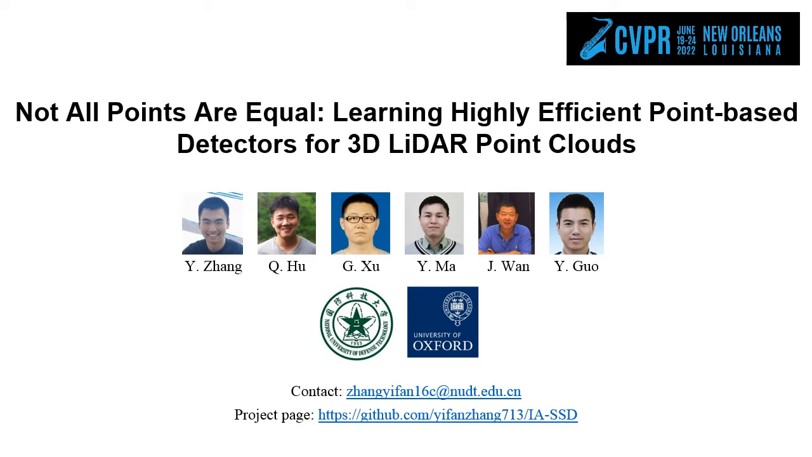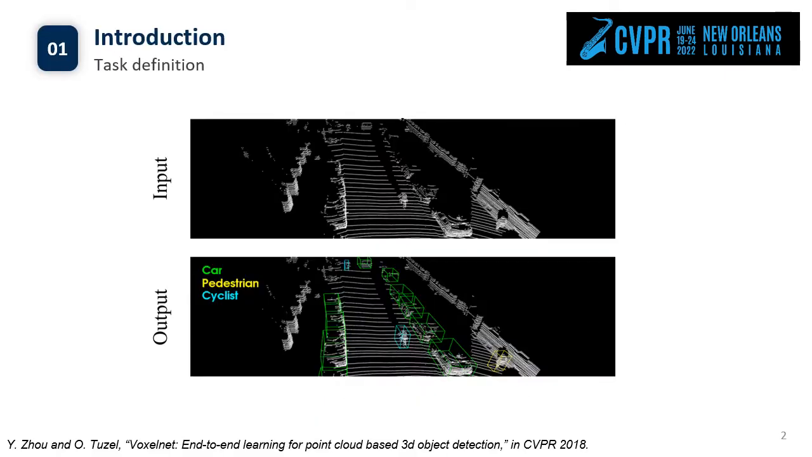Hi everyone, I'm Ifan. I'm glad to introduce our work, Not Only Point Echo, which is a highly efficient point-based detector for 3D LiDAR point clouds. Given a LiDAR point cloud, the task of 3D object detection is to predict the category as well as location, size, and orientation of the object.